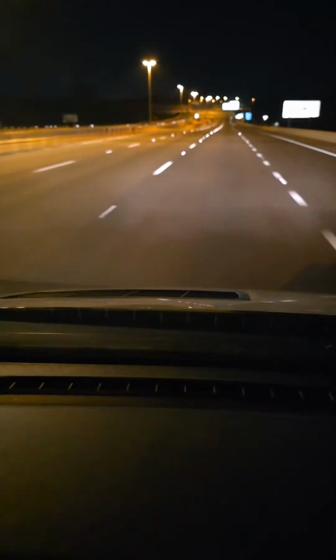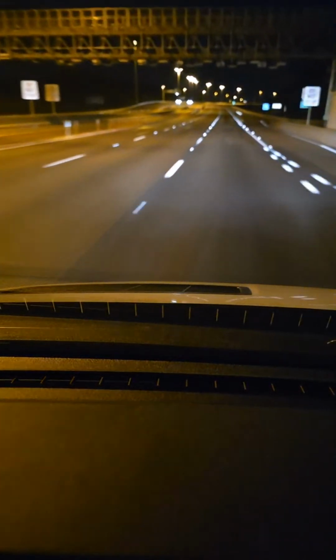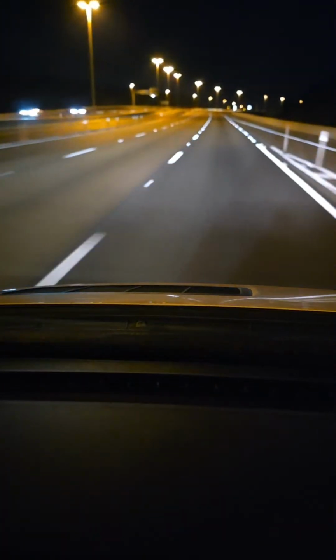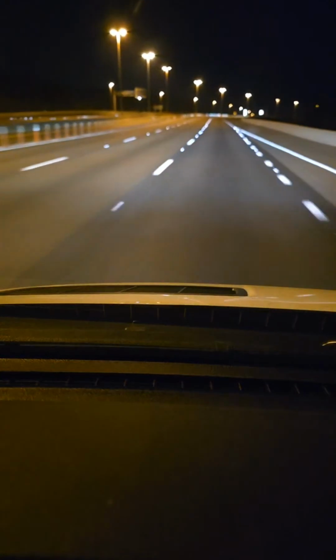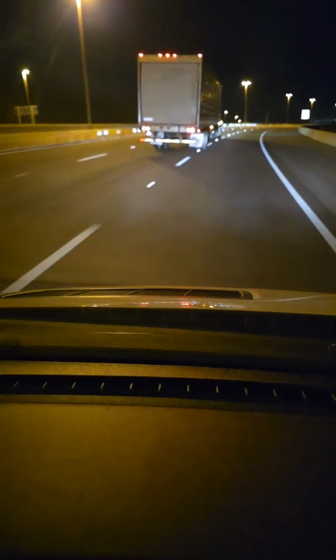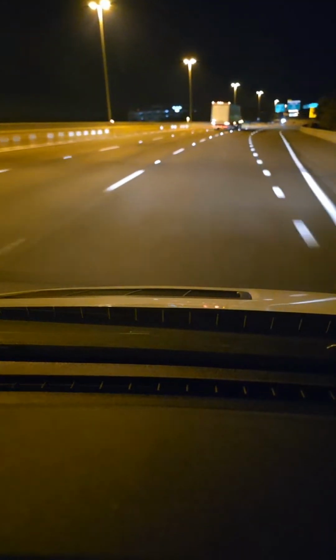Yeah, no, that's not happening, dude. That's not happening. Thank you, Mod, for taking care of that. But yeah, like, dude, stay in your lane. I mean, you're hauling ass. What are you doing? Do a speed limit, jeez.